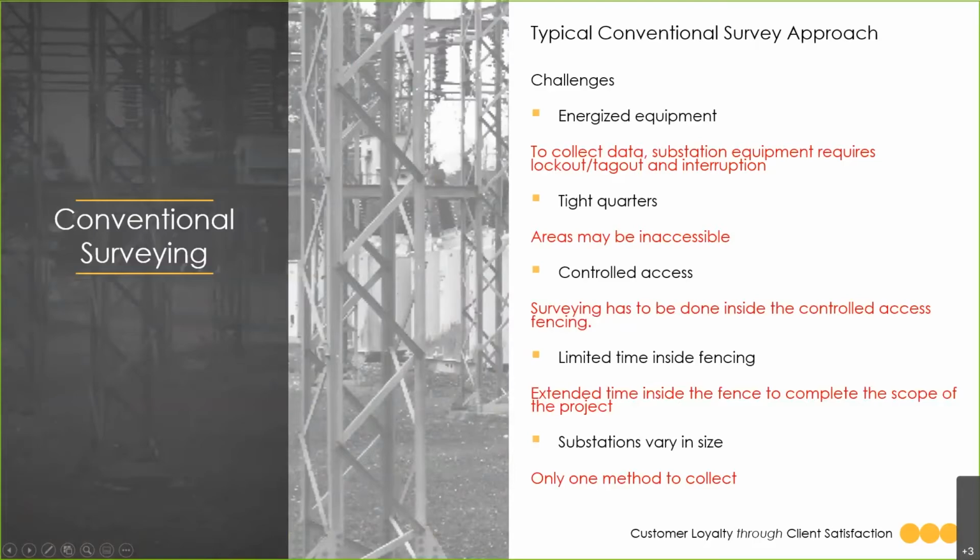So first, we're going to look at a conventional survey approach and the challenges I just mentioned, and how conventional survey adds to those challenges. When considering working around energized equipment, to collect the data, equipment requires lockout, tagout procedures, which causes interruption to the utility facility. And this has to be performed by qualified electrical workers, adding to the personnel that's needed for the project and inside the substation.